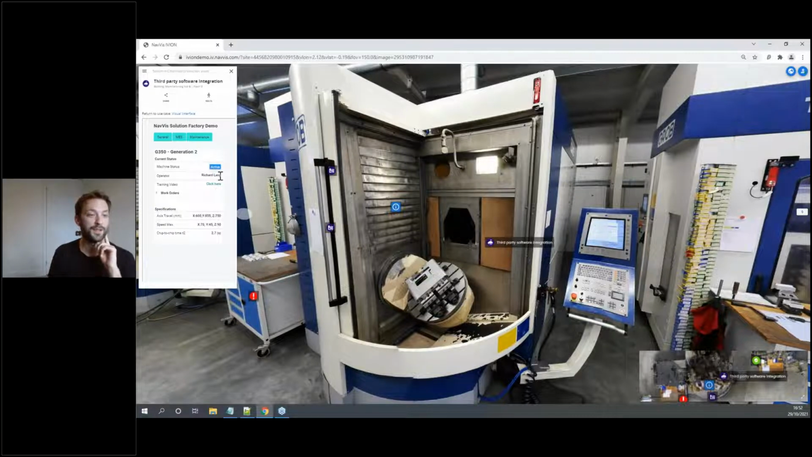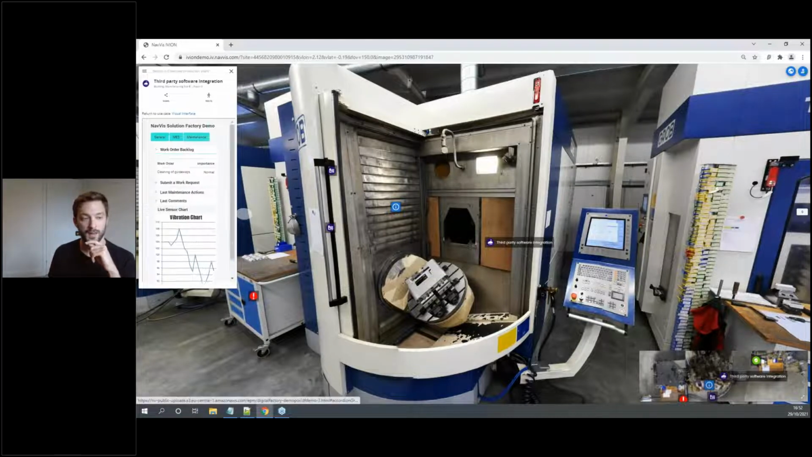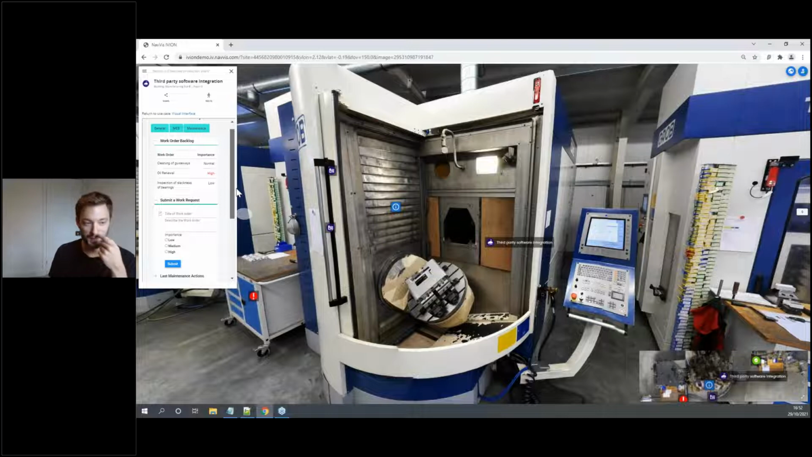Richard Lang's still not finished on a Friday yet, he's working away. But we can also see some live maintenance information. So I just click on maintenance here. We can see the work order backlog associated with this piece of machinery. We could give poor Richard some additional work to do here as well and submit a work request.